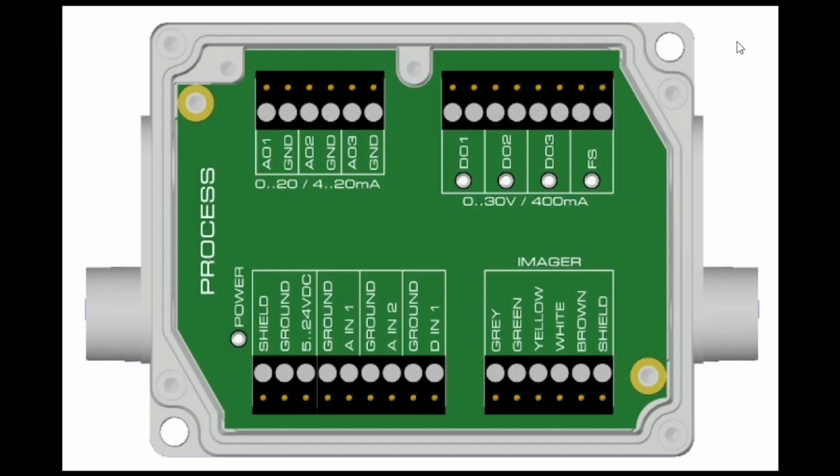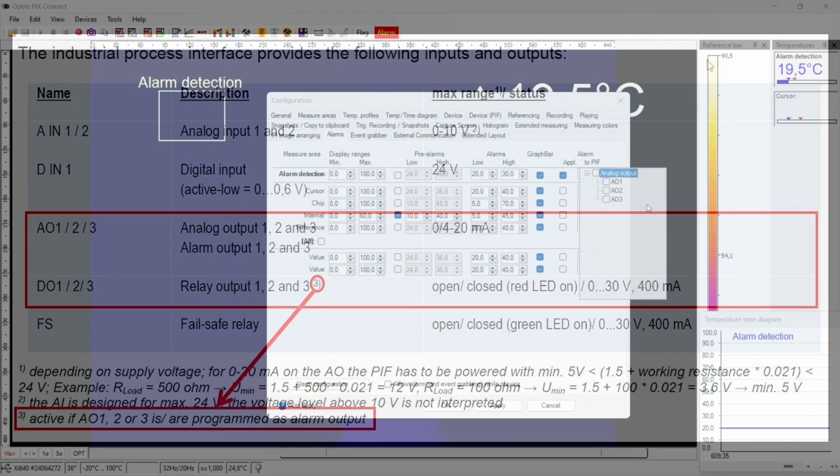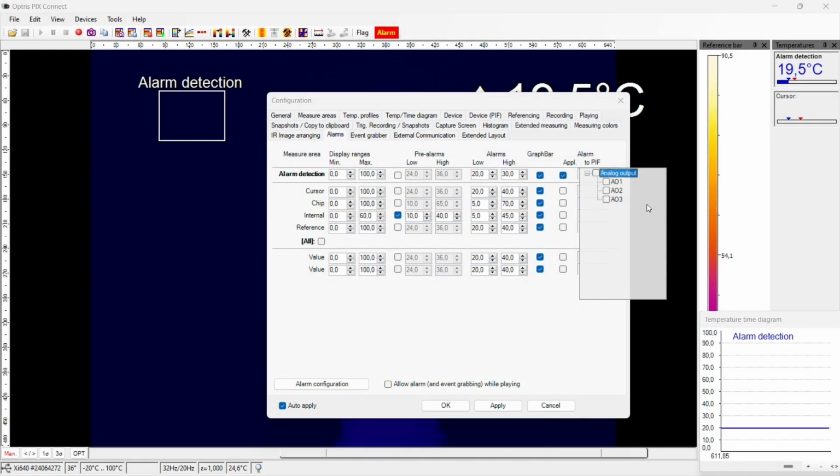For this, let's have a look to the output channels of the industrial process interface. As you can see, there are 3 analog and 3 digital output channels available. Please note, if you want to use the digital output channel, you have to set the analog output channels in the alarm conditions for the industrial PIF. I want to forward the alarm situation via the digital output channel DO1 to my signal indication. For this, I have to select the output channel A01. Push the button Apply.